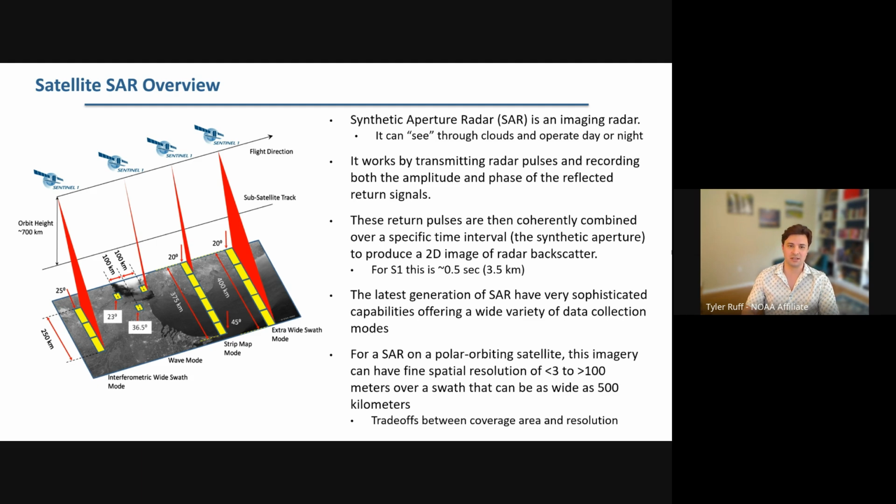And these resolutions that we can achieve can get down to less than 3 meters in certain modes, or above 100 meters with a swath width as wide as 500 kilometers. As always, there's a trade-off between coverage area and resolution, and we typically favor coverage area for ocean surface winds.